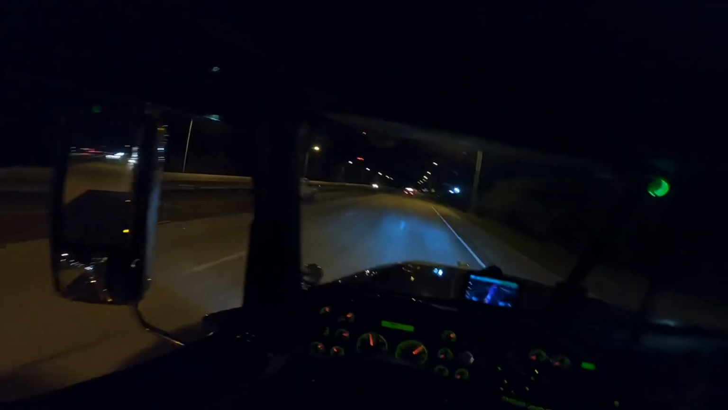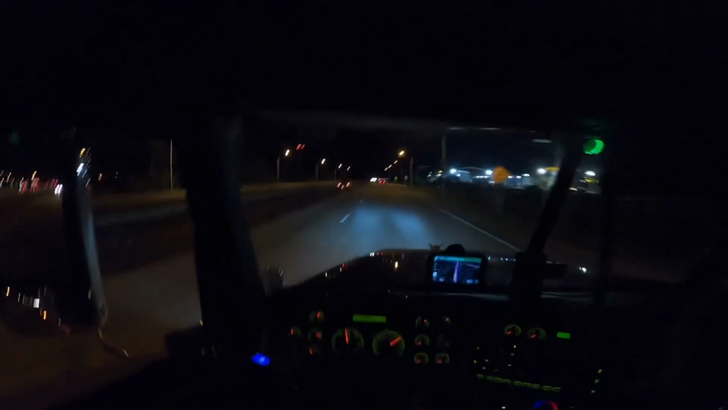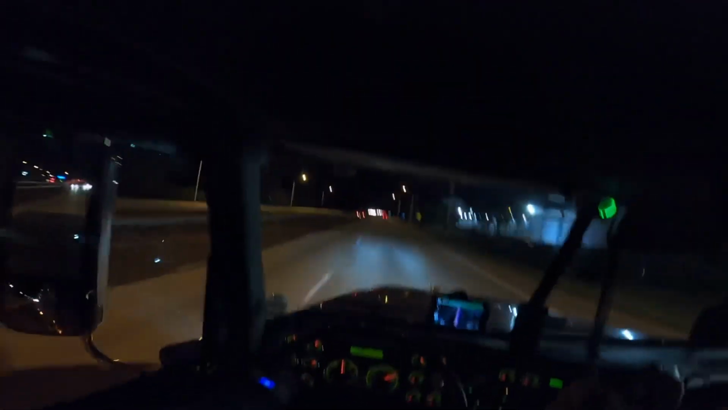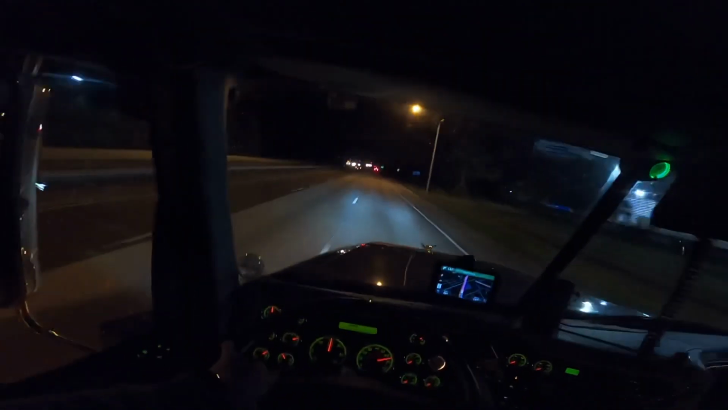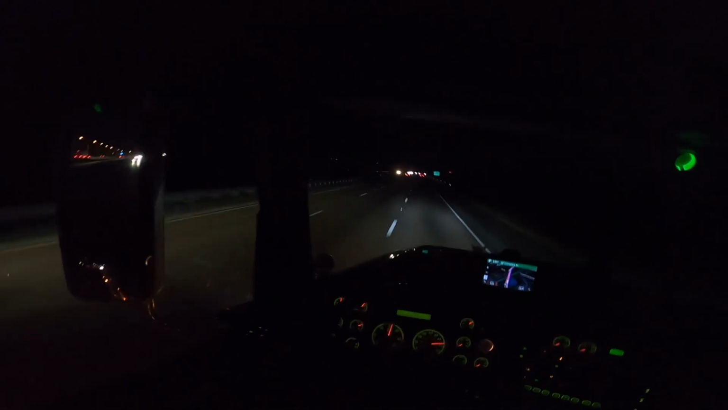But the only thing bad about trucking really is just being away from home. If you're home every day, you wouldn't really be considered a real truck driver. But it's all right, man. It's good money if you're an owner. If you're a driver, it's not bad either.